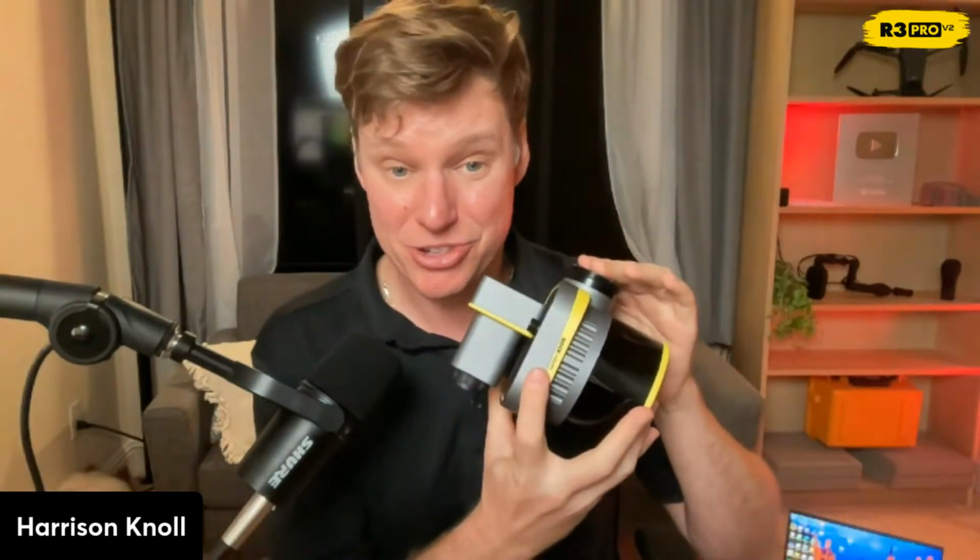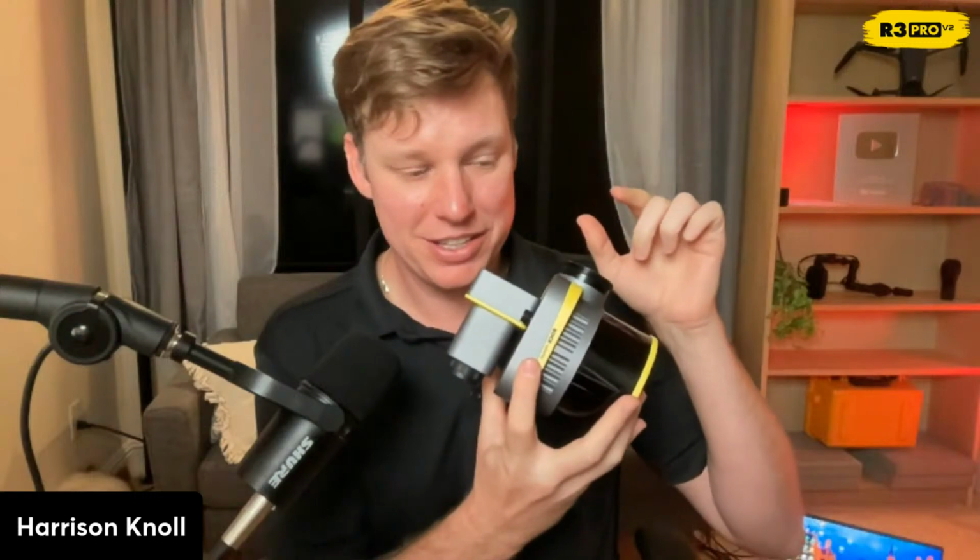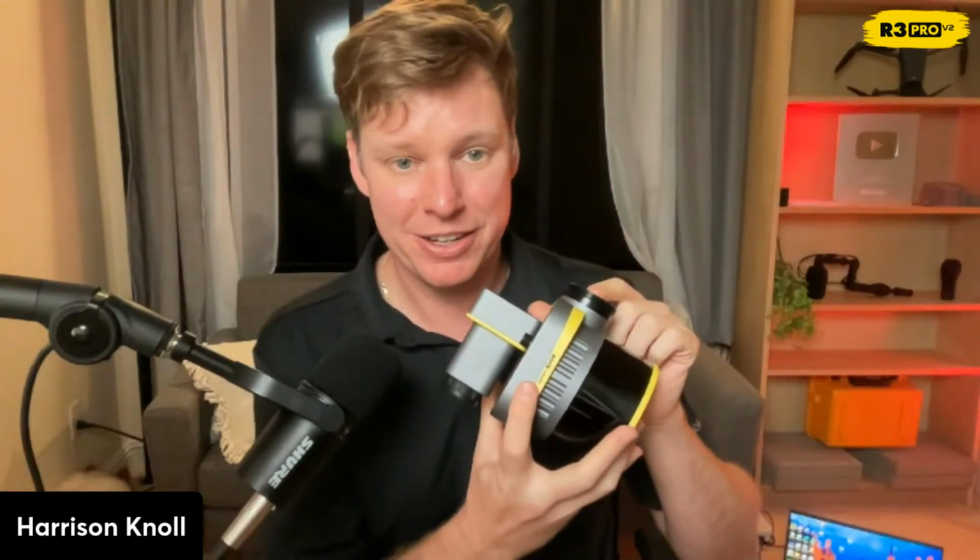Okay, so what am I holding in my hand? This is the ROCK R3 Pro V2, but what is it really? It is a very high-end GNSS system. The GNSS chip inside of here is the UM980, and it's triple band.